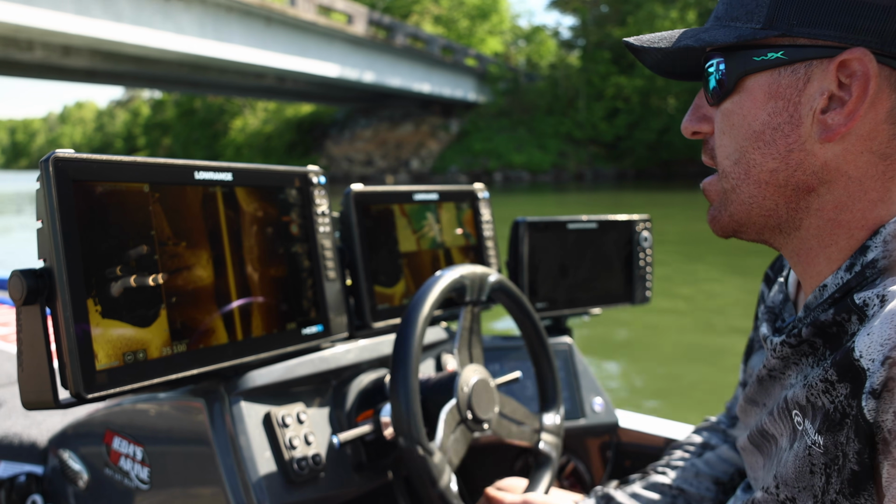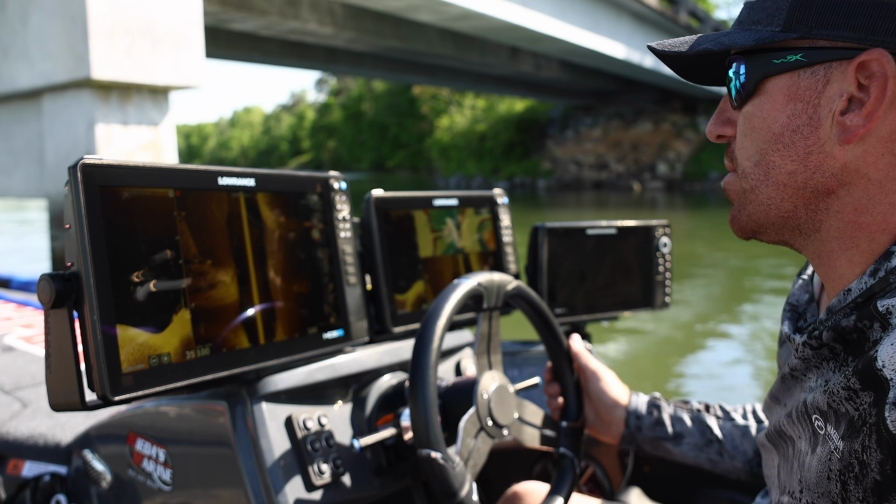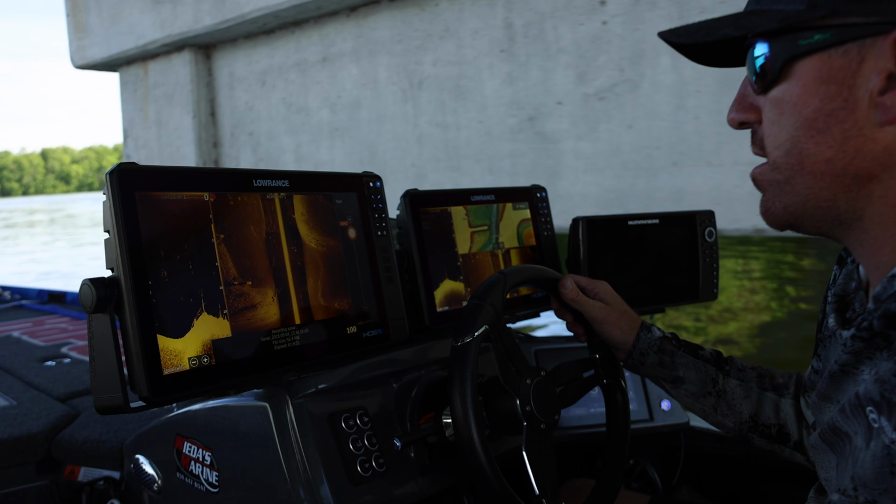Let's see what this down scan looks like on this bridge piling. We just barely clipped it, I think. Let's see if we can get a better image of the actual crappie underneath it.